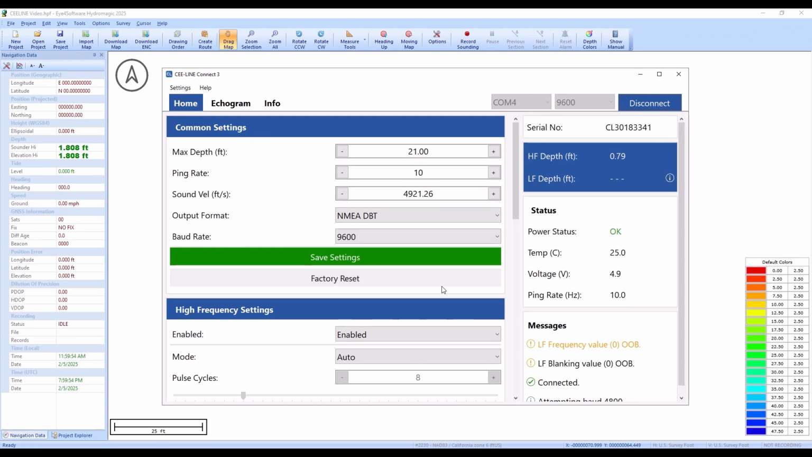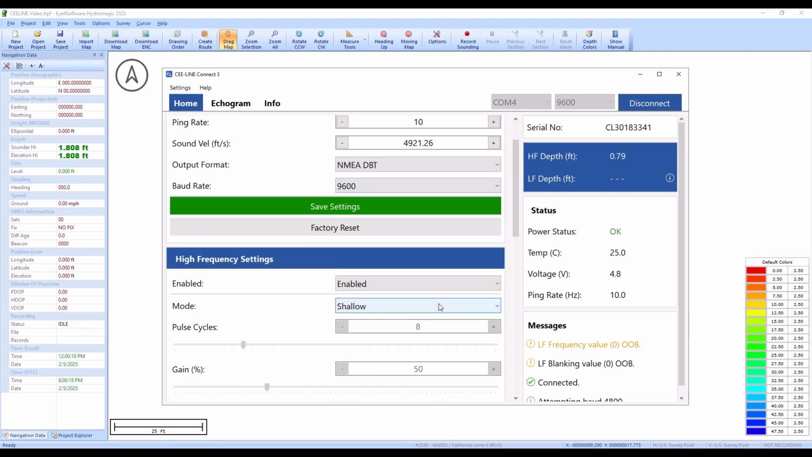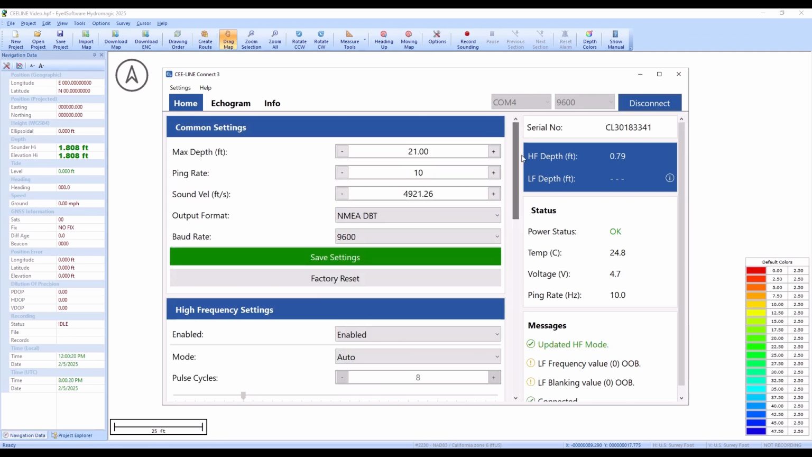So here we can see our settings. We can actually change the settings in C-Line Connect whilst Hydromagic is connected. Now, some of the settings we can change in Hydromagic as well, so we may not need to do this, but at this point I'm just demonstrating the two simultaneous COM ports opening in the software. So for instance, if we wanted to change the maximum depth, we could do that in here, and that will be adjusting it whilst Hydromagic is still running.